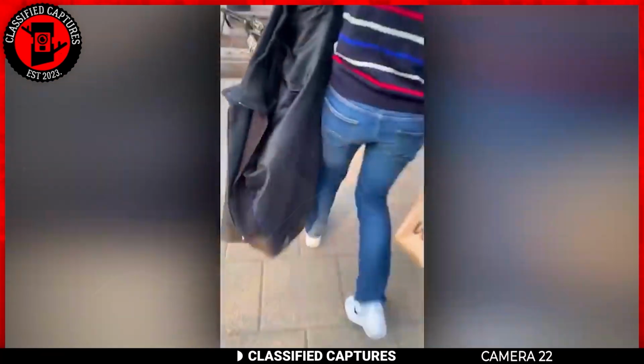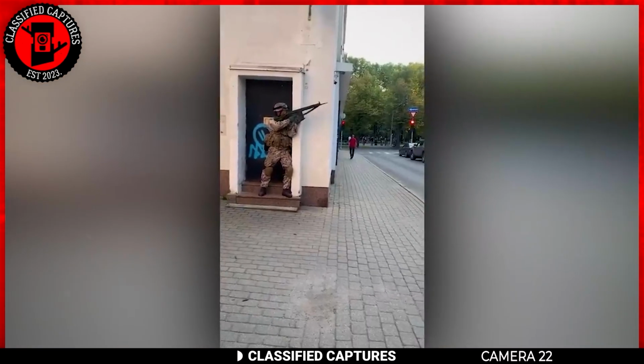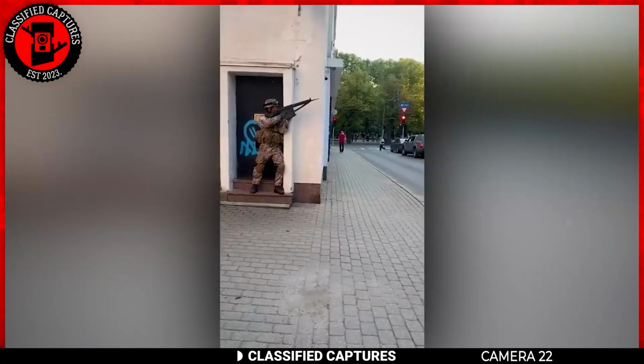I know many who saw this when it first hit the internet were worried, but personally, I want to visit Latvia just to experience this. Who knows, I might even join the army. What do you think?